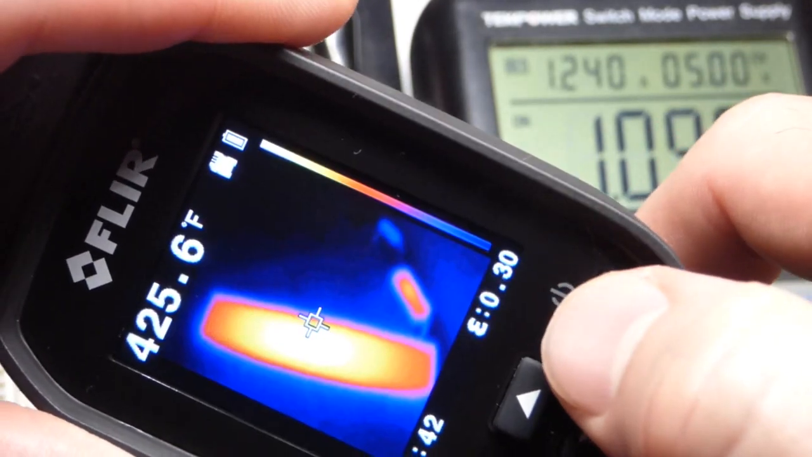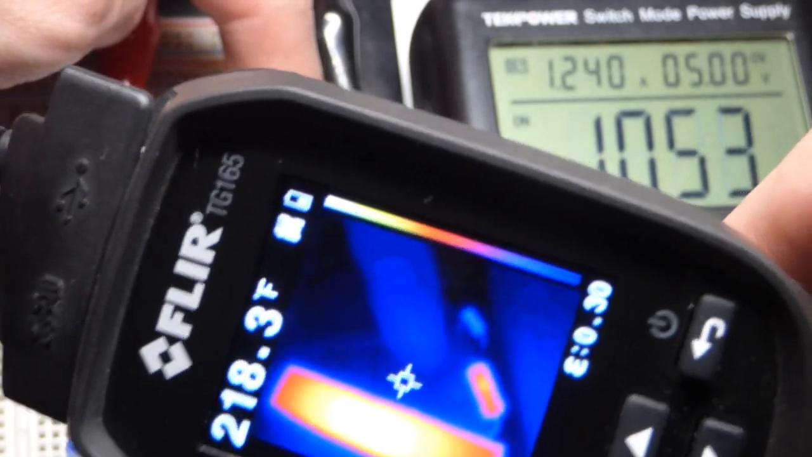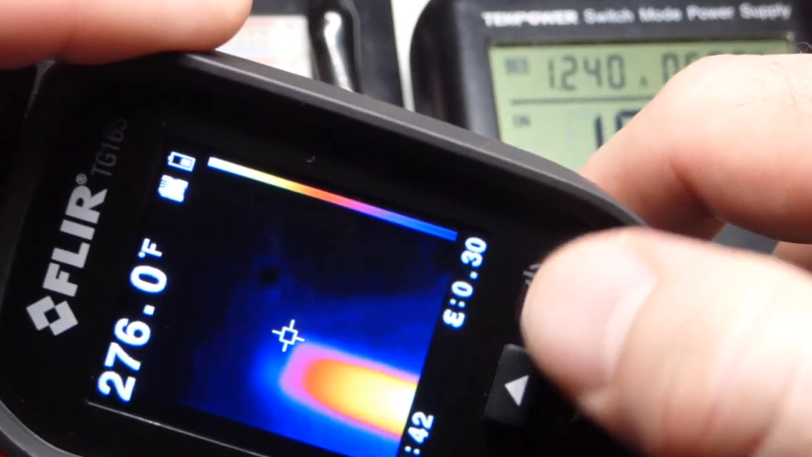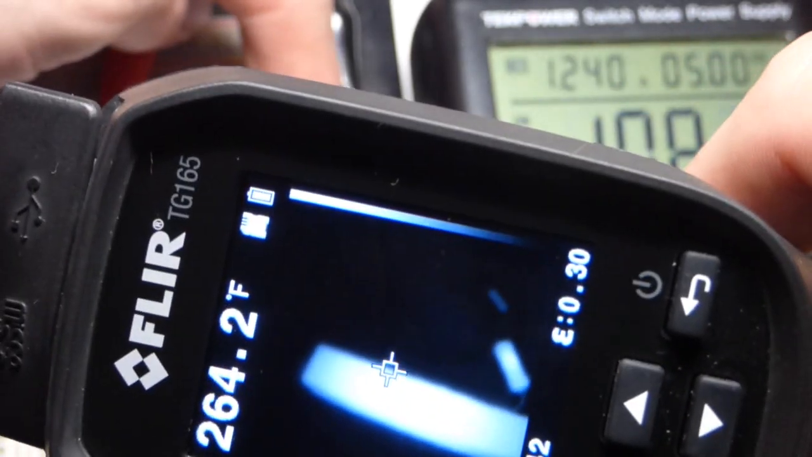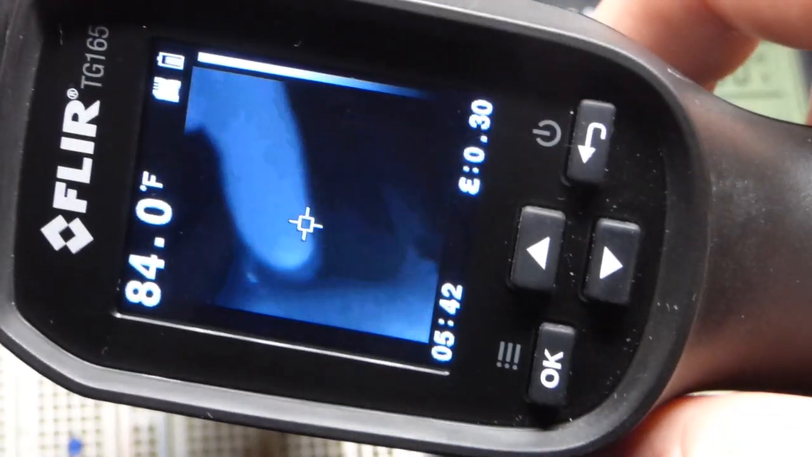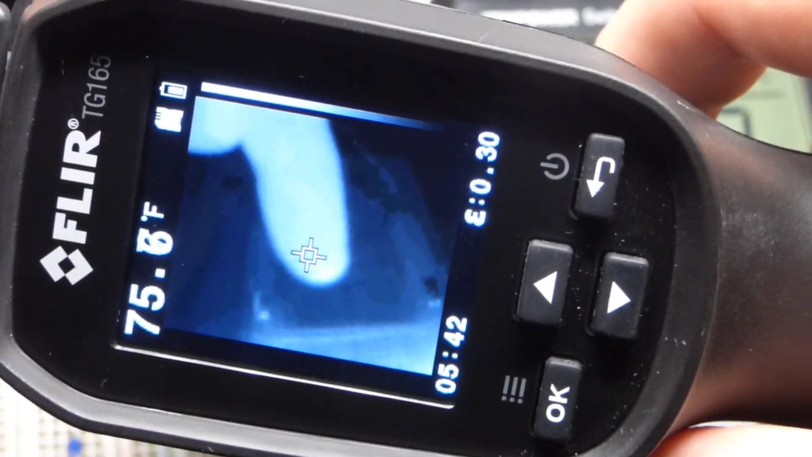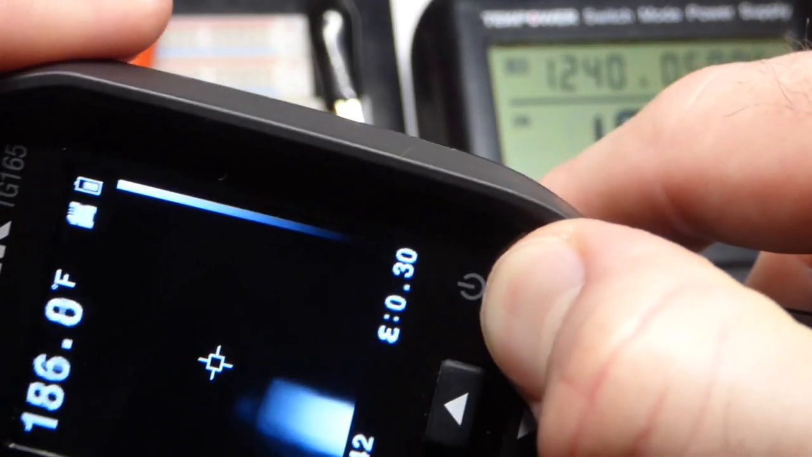We can also do this color scheme right there if you like that one better. You can see how much cooler my finger is. It's blue, looks very cool temperature wise. And then we can also do the white right there. So yeah, my finger's not even showing up at all when we got the resistors. But if you just got my finger compared to the background, now it's really white, whereas the others aren't. So when it comes to the color, it is relative.